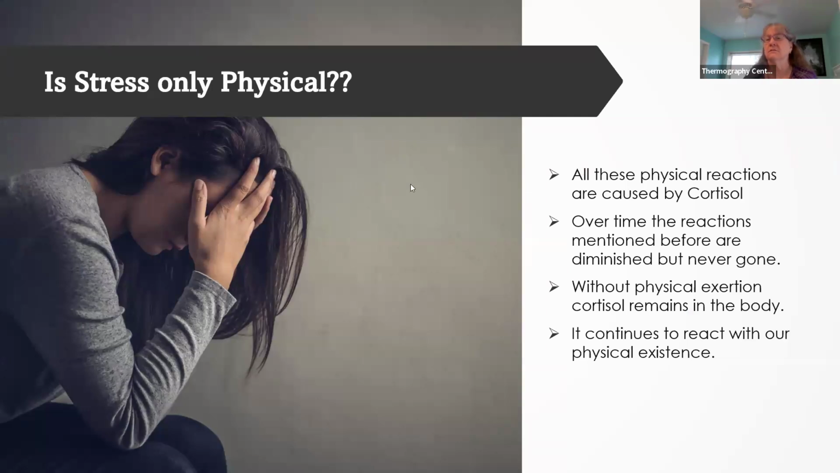All of these are physical reactions, and they're caused by something called cortisol. And cortisol is the chemical created by the body in times of stress. When we are under chronic stress, these reactions are diminished, but they're never gone. People with chronic digestive problems typically have chronic stress problems. When we have cortisol running through our systems,